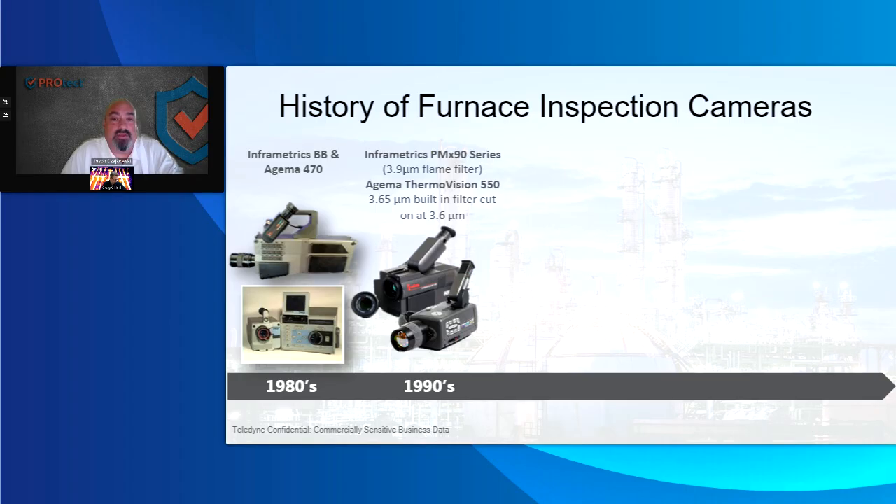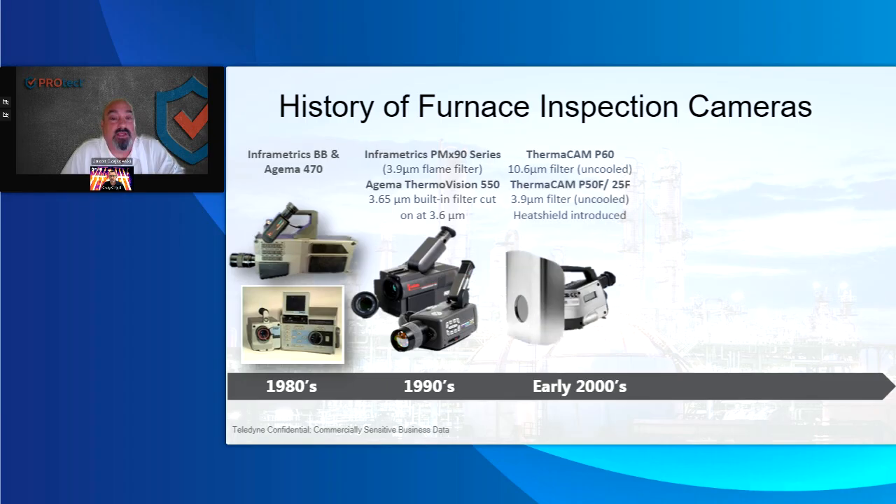A lot of the cameras now from the PM390, you have to screw on a flame filter. It can take a digital camera, but it doesn't have a digital camera attached to it. Yeah. But for a safety concern, these are definitely outdated.